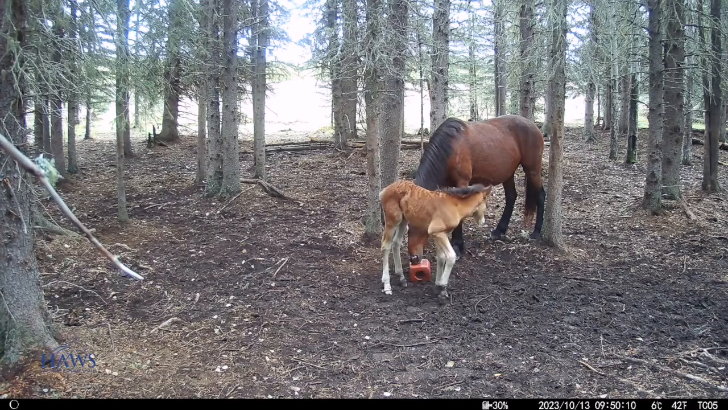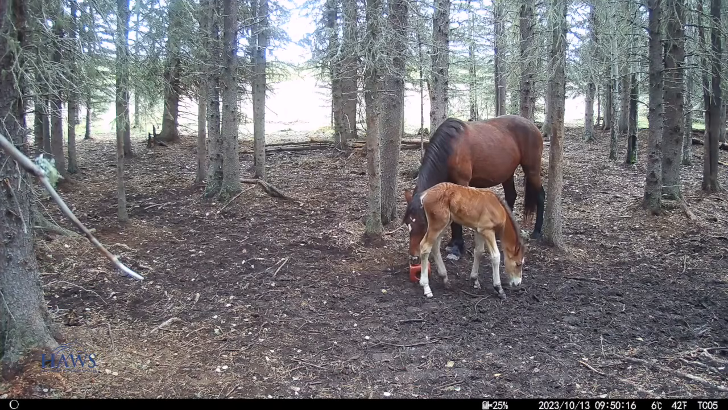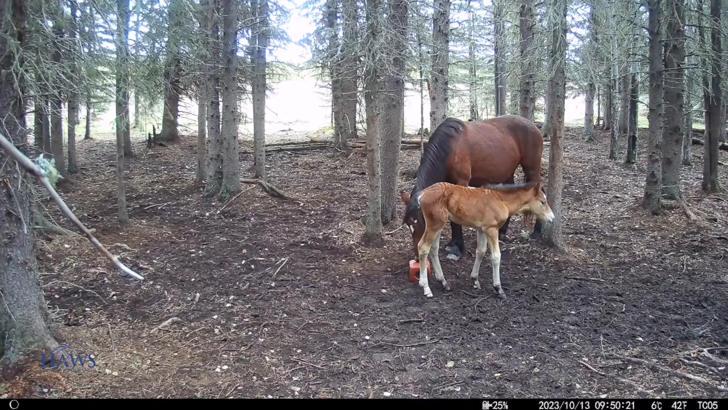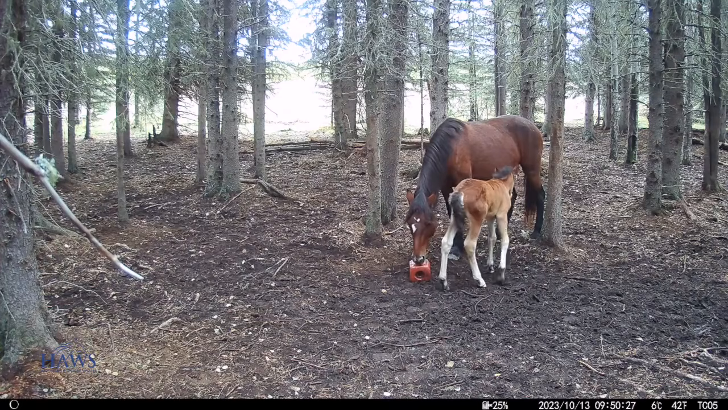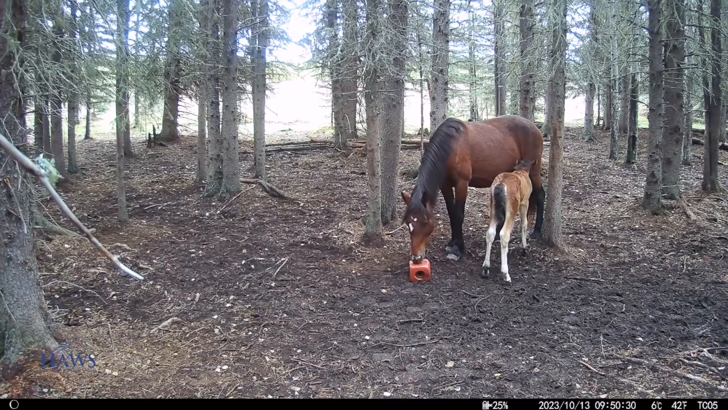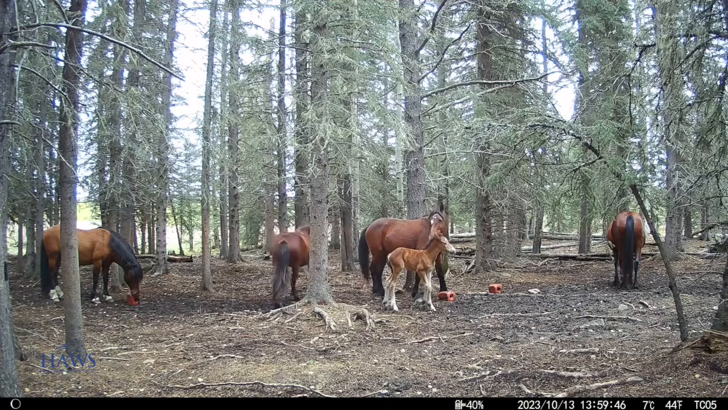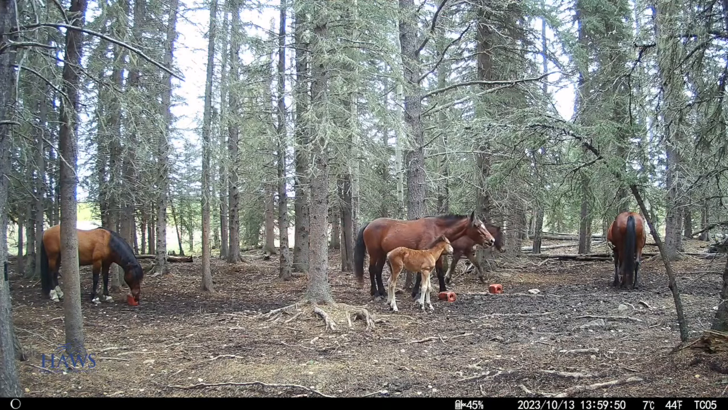Just a cute little thing. Well, of course they all are. I don't think I've ever seen an ugly baby. Somebody told me once that babies have to be cute or else their mums wouldn't feed them. I think we can probably figure this one's going to be fed, so she must be cute. But look at the markings on the mare. Those are quite unique. I think we'll recognize her again down the road.